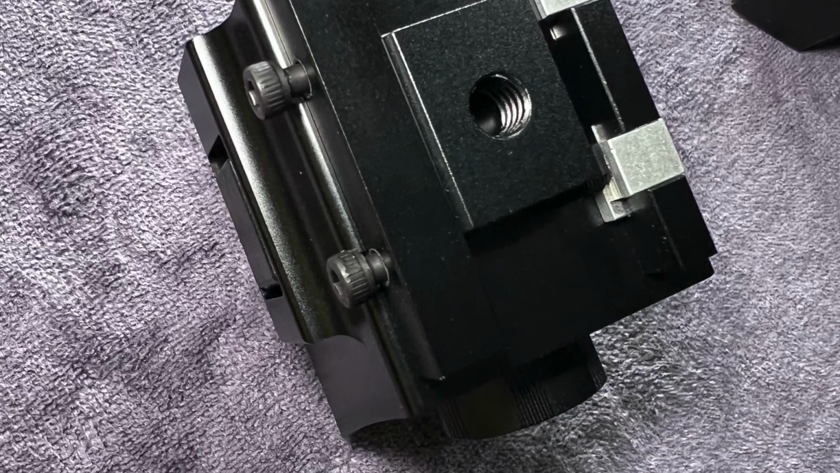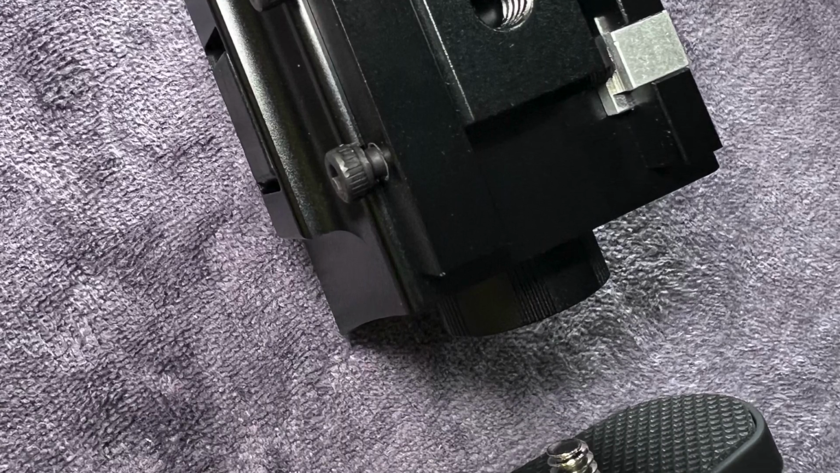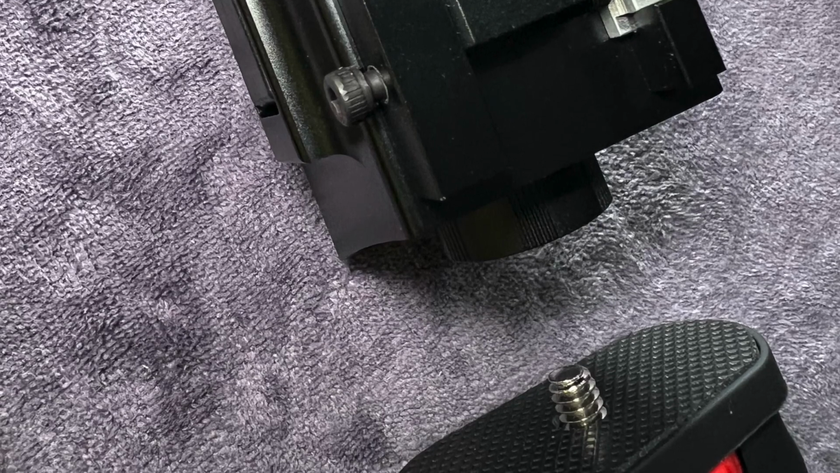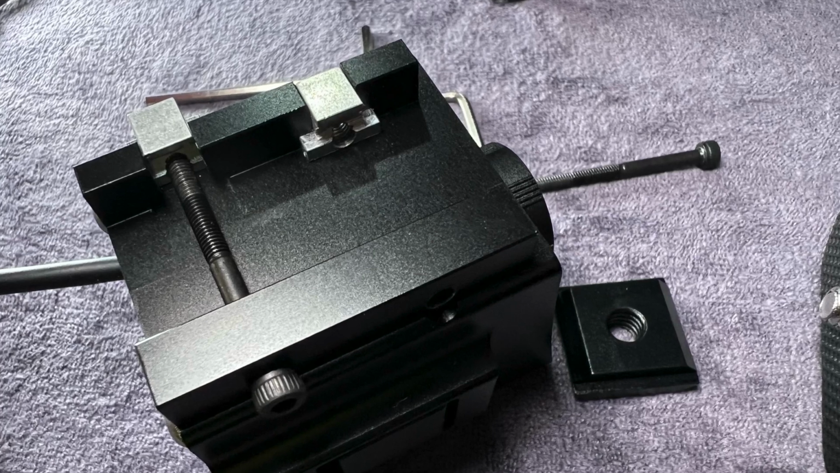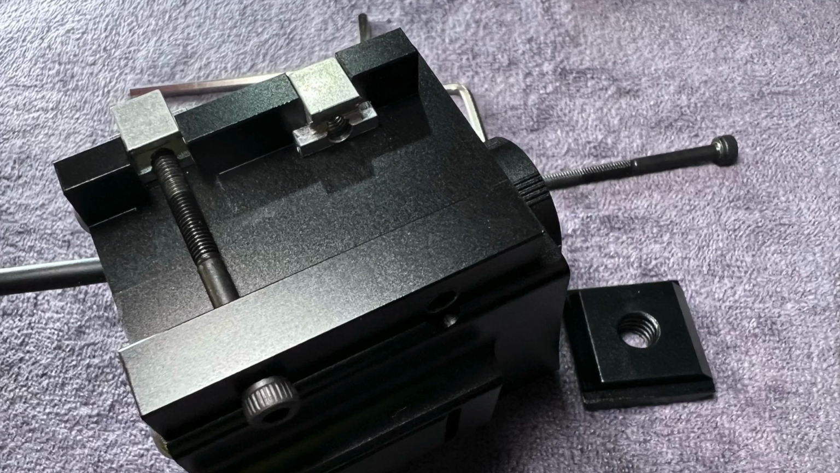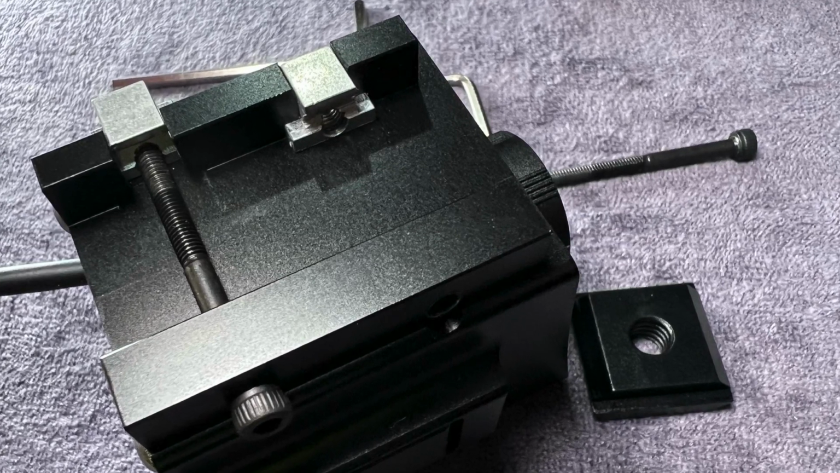Now there's two ways to mount the housing. One is through a 1/4 20 screw, and the unit comes with a pistol grip for that, which is pretty cool. The other option is to take the 1/4 20 mount out, and then you're left with a picatinny mount, which we're going to be able to put on the top rail of our airgun.